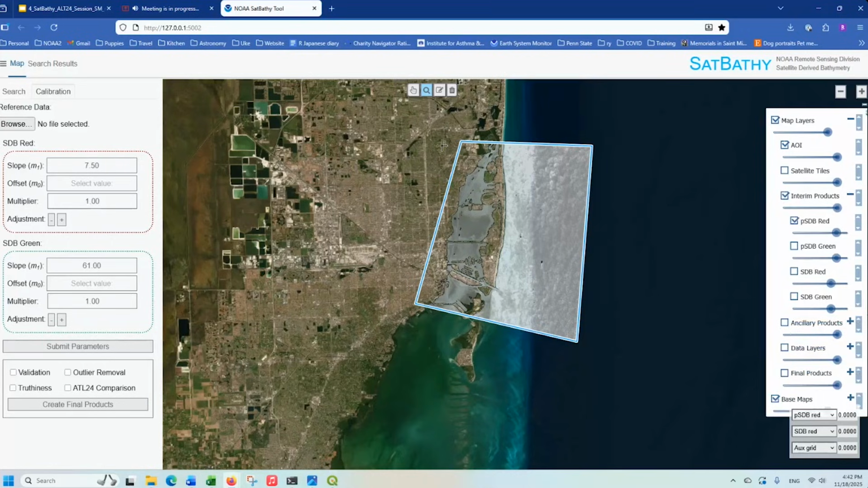All right, so the next thing I'm going to talk about is the offset parameter, or M naught, which is this item here. The offset parameter is selected by sampling a nearshore pixel at the land-water interface, which serves as an approximate local datum. It represents the PSD value at a depth of 0 and serves as an initial reference point for the relationship between PSDB and water depth.